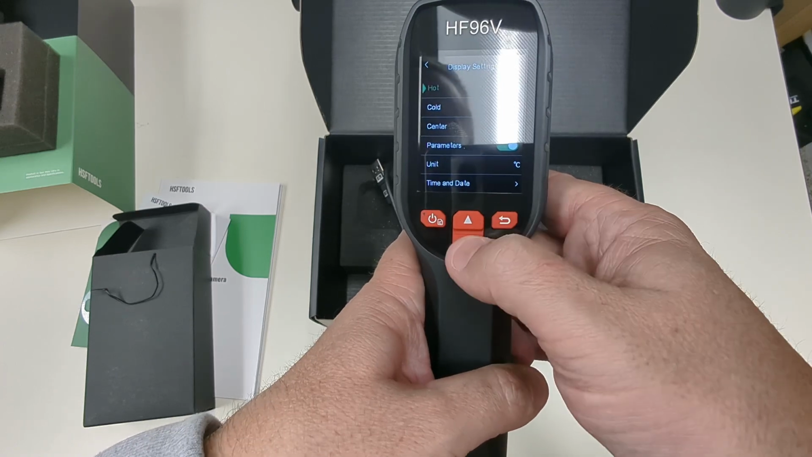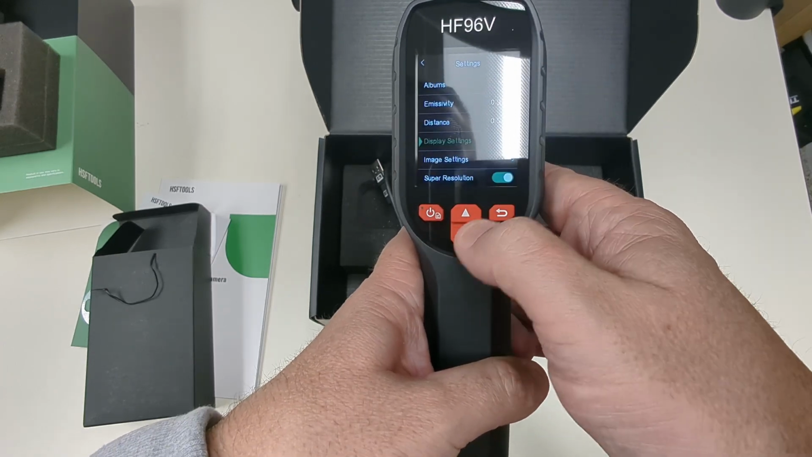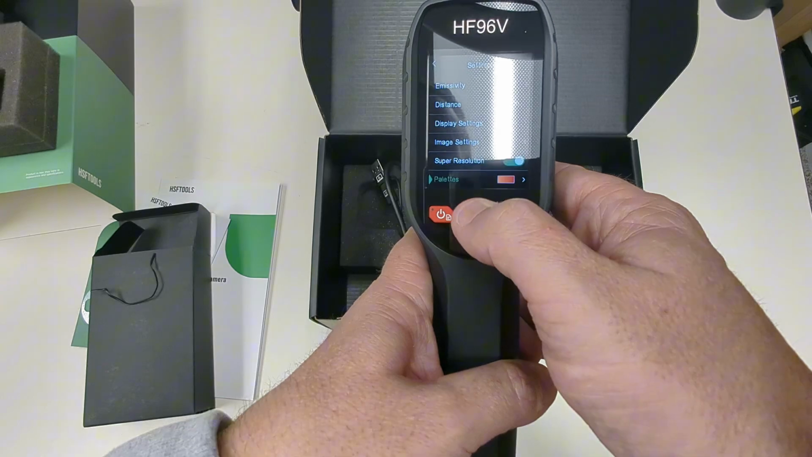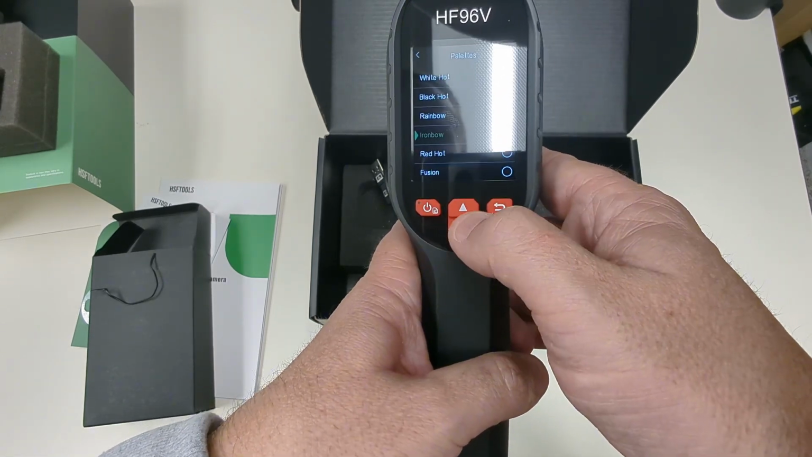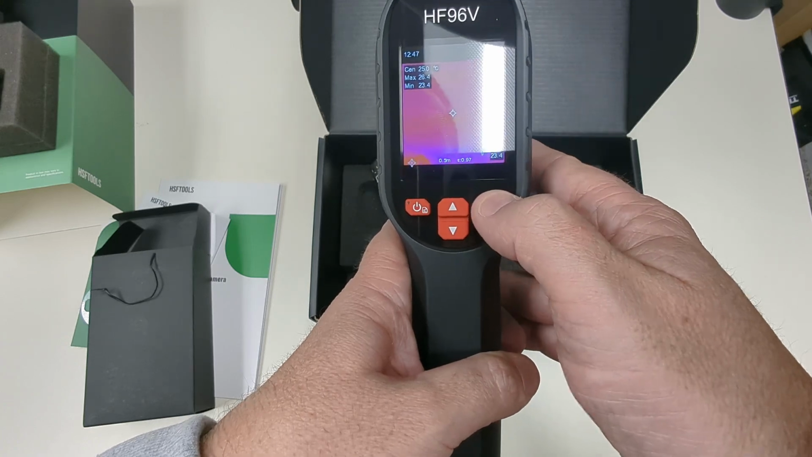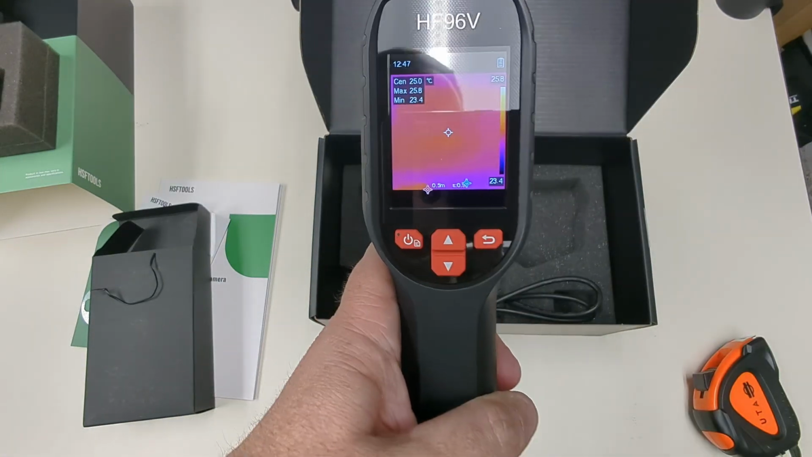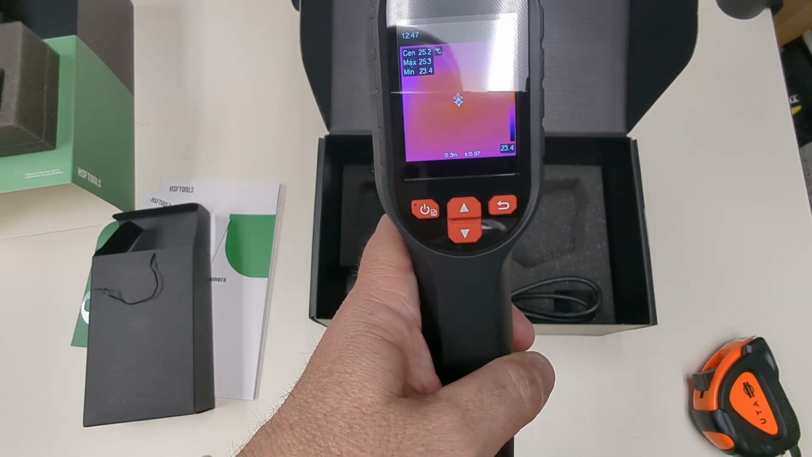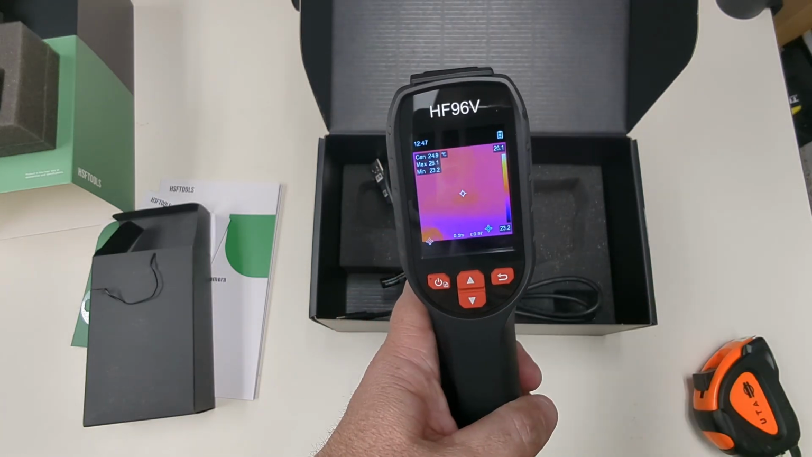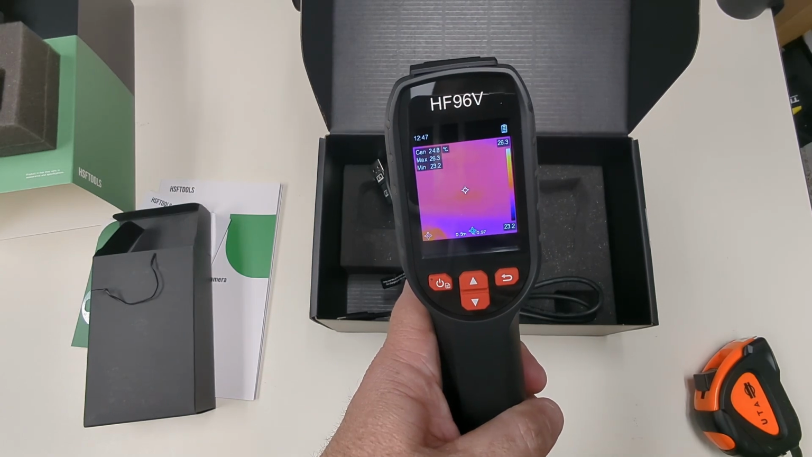What I'm actually going to do too is display settings. I'm going to go back to the palettes. I'm going to go back to the iron bow because I think that's the one that most people are used to. Yeah, there we go. So we're going to use this, and just bear with me. I'm going to try and put my phone on my chest and get some good images here, but let's pause this and we'll start showing you some things.